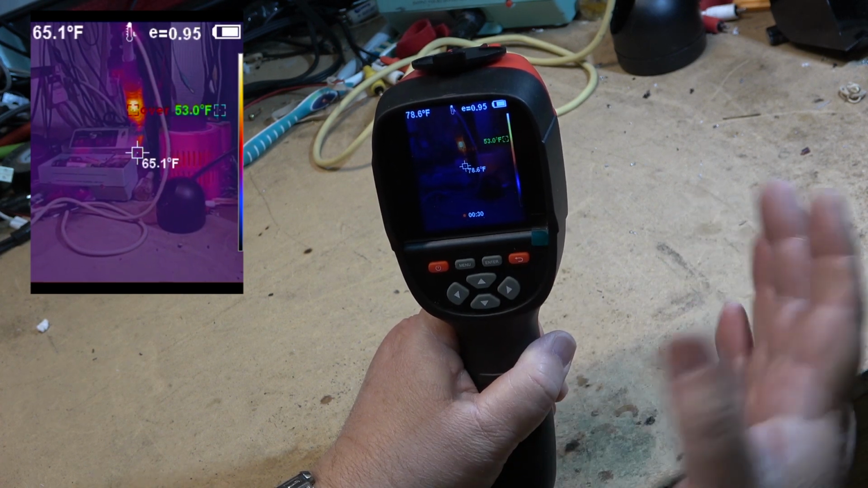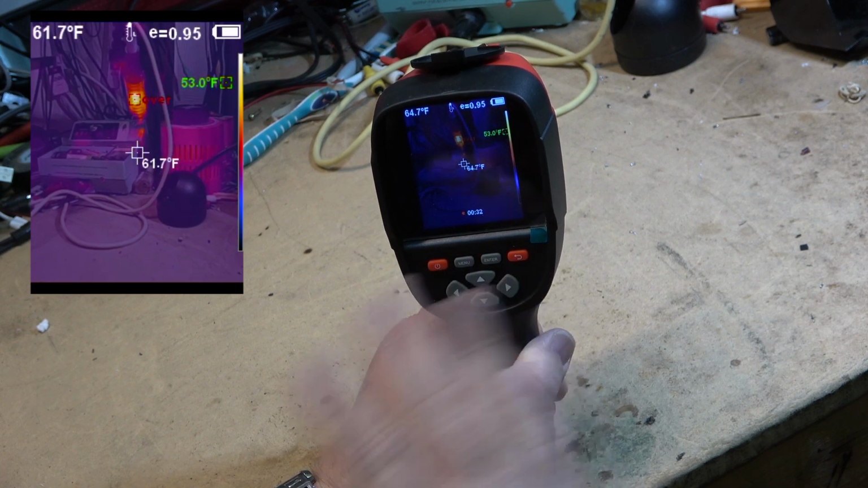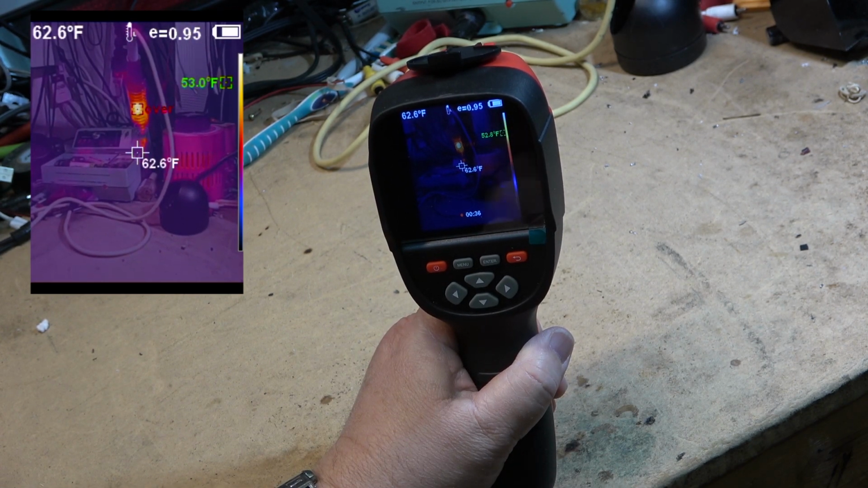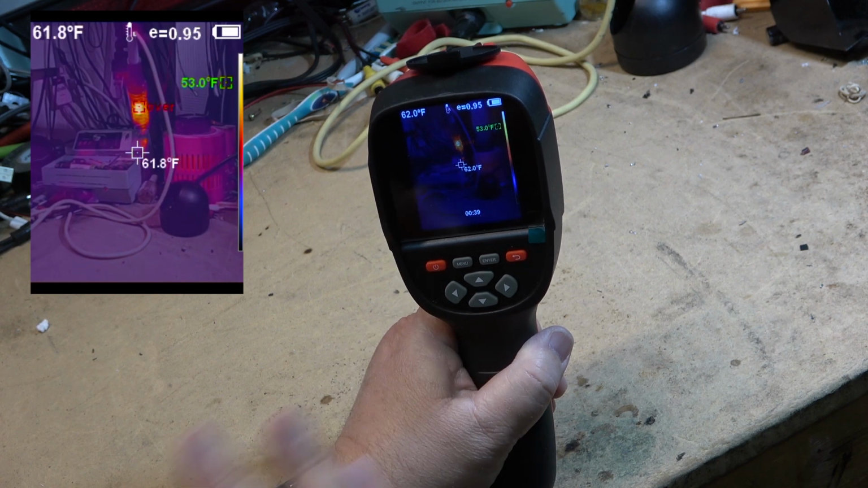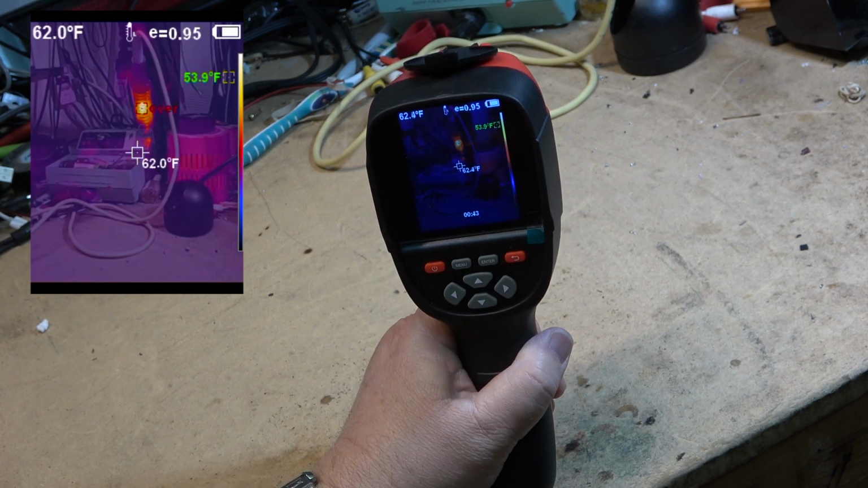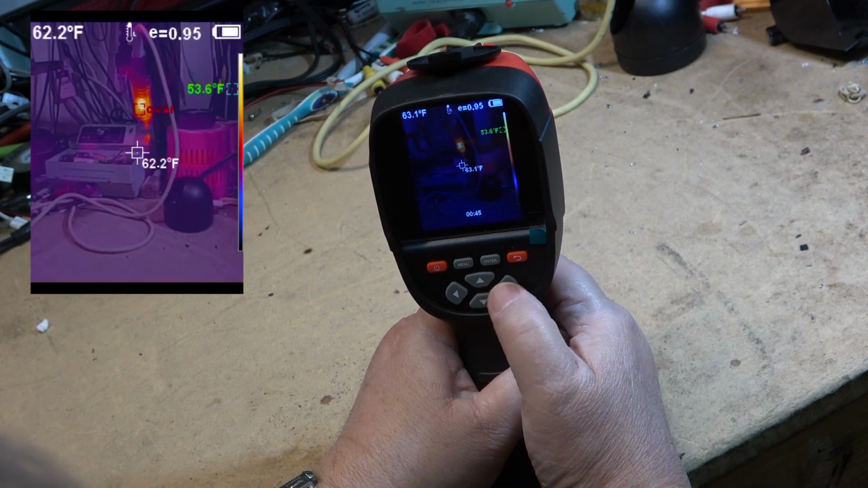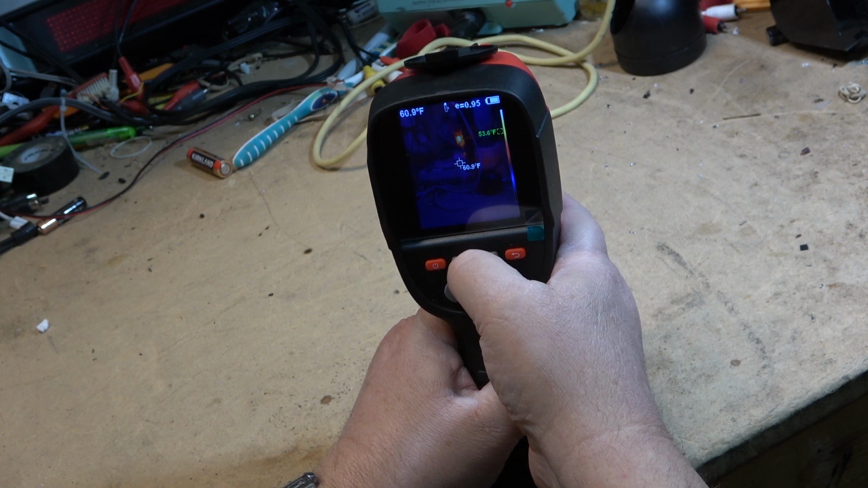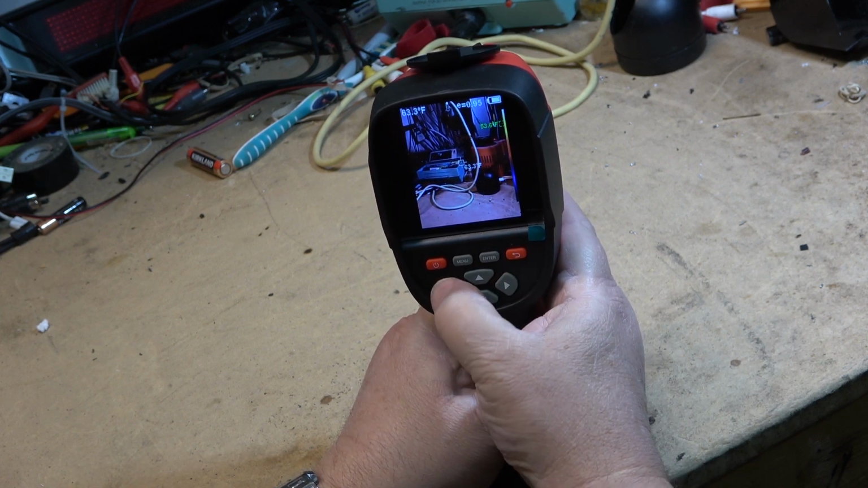The other cameras I've got, which I'm going to compare this to in a minute, don't have that capability. Yes, you can record stuff on your phone camera, but they don't line up with what's being shot from the infrared camera. So that gives this an advantage over the others. Some of the other modes that we've got that I'll go through here, we'll go back to full infrared.